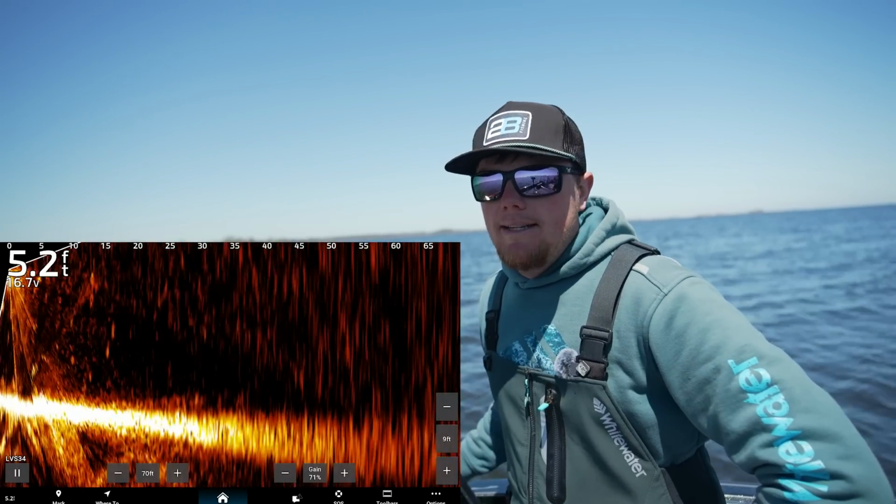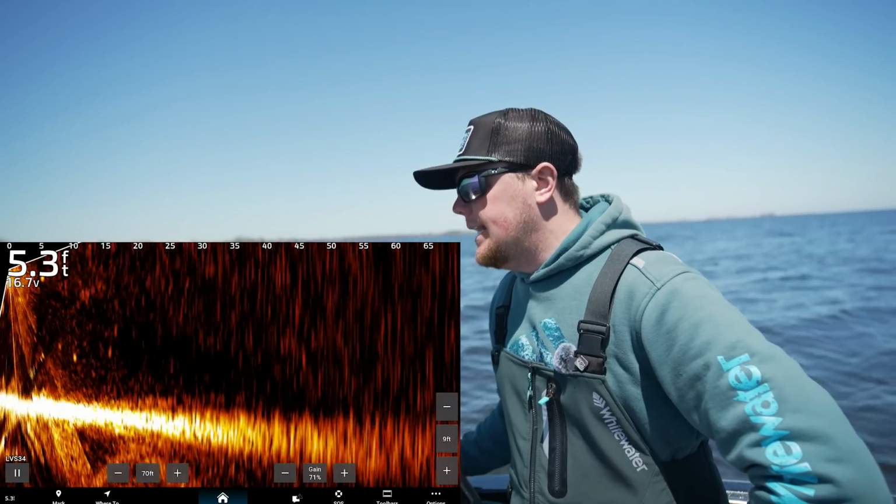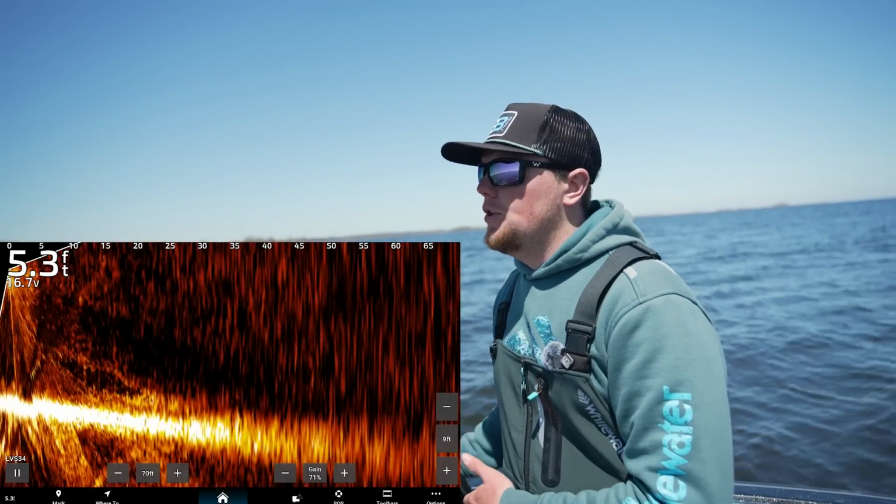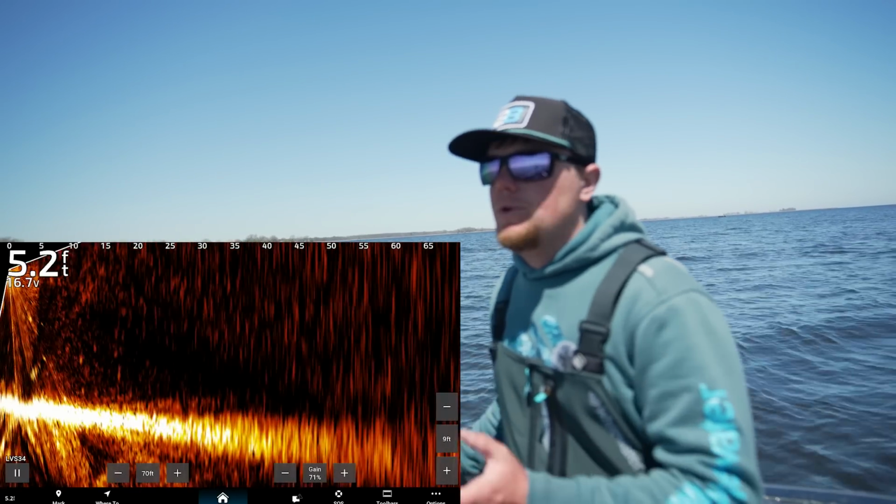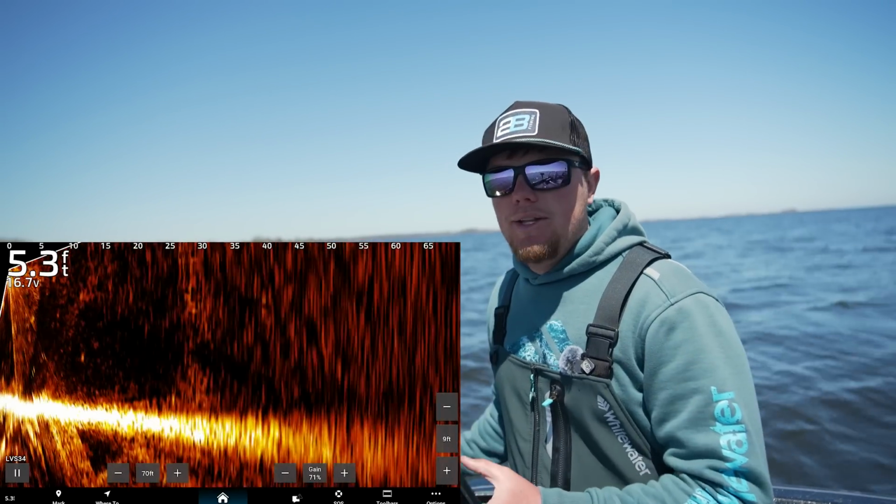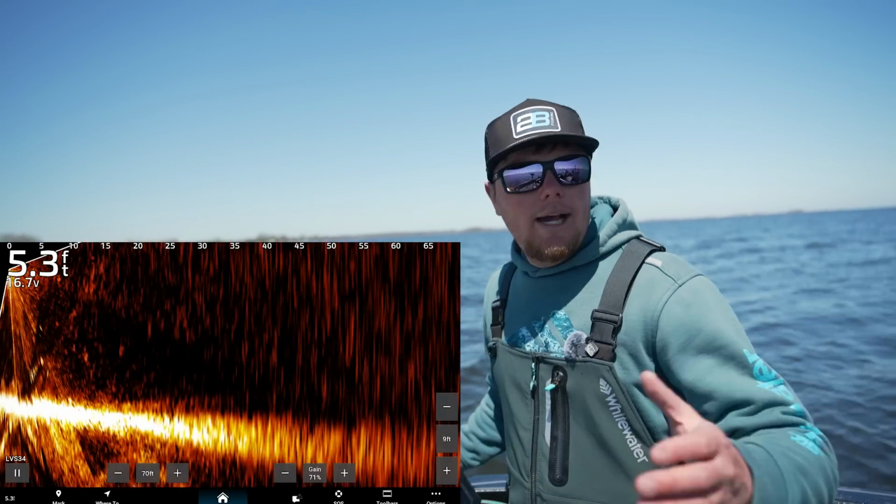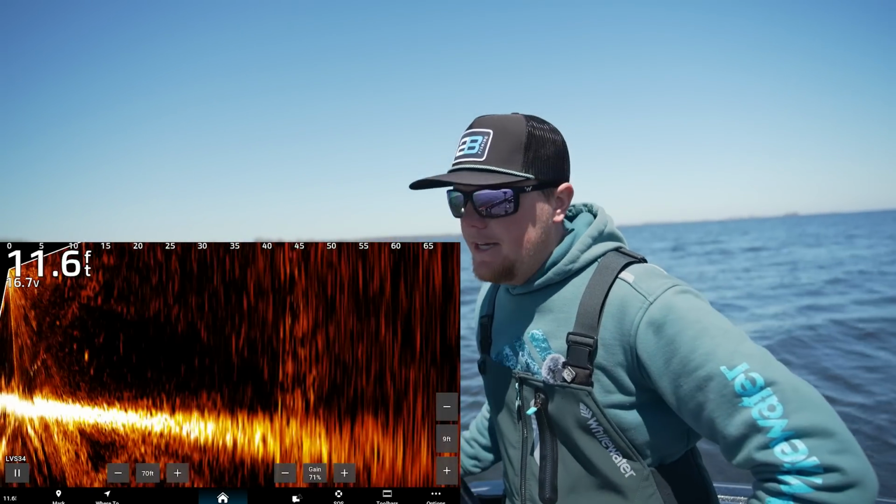Now, before we go ahead and dig into the settings on this, I am running an LVS34 transducer. This is a step up from the LVS32. LVS32 was the first version of a Livescope transducer to come out. It is a very great transducer. It works really well. I actually still have an LVS32 for my ice fishing unit.